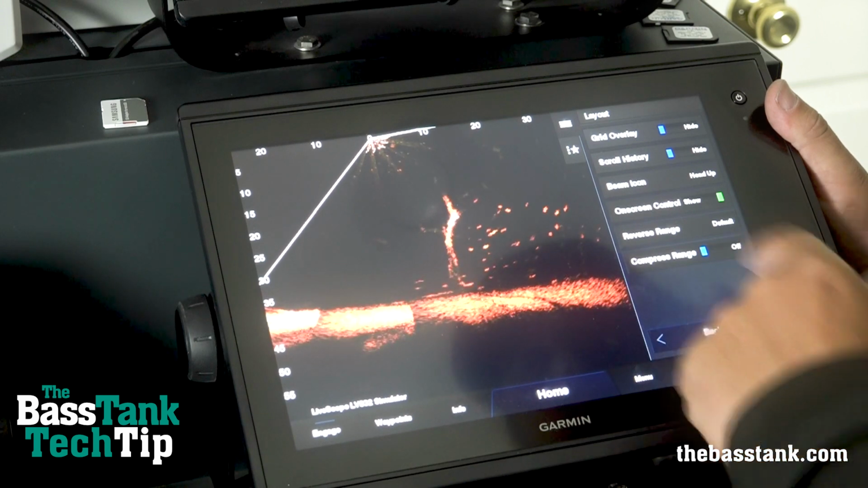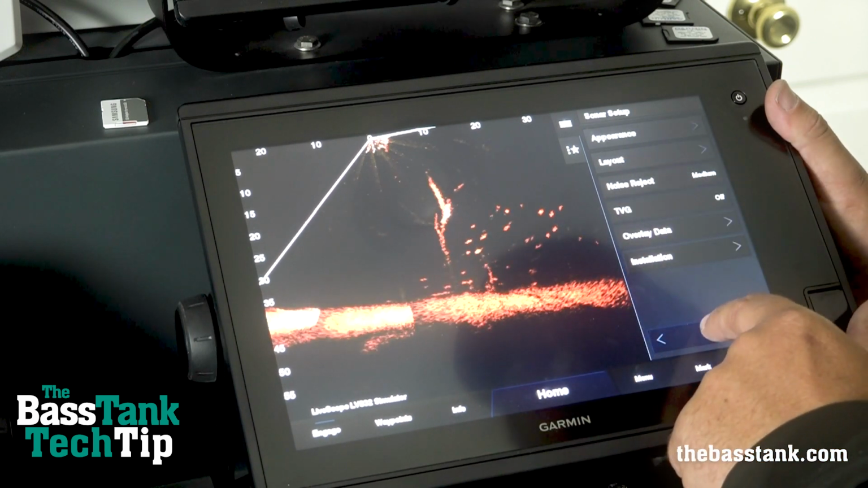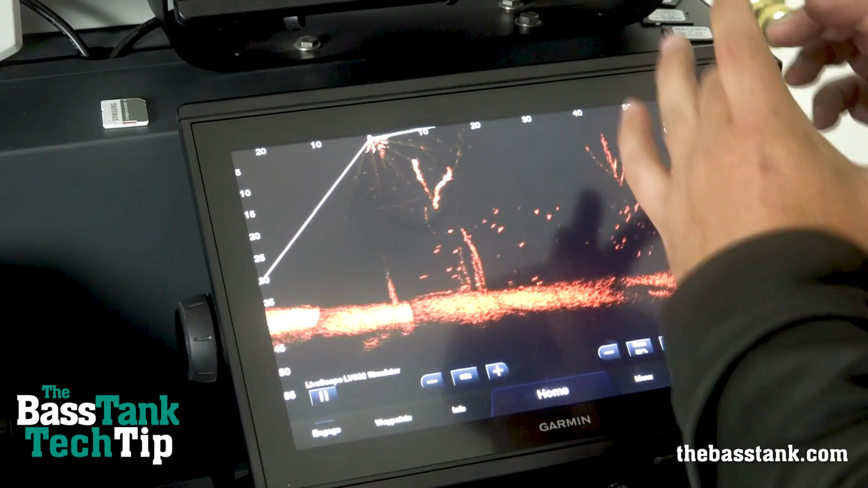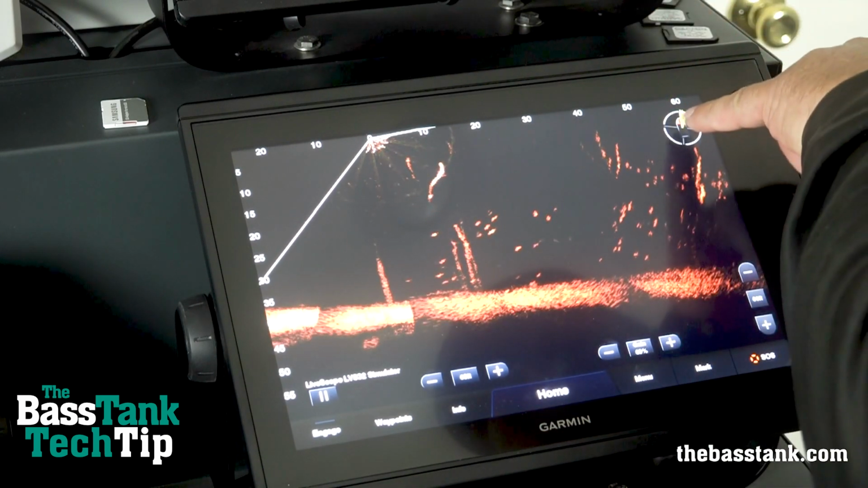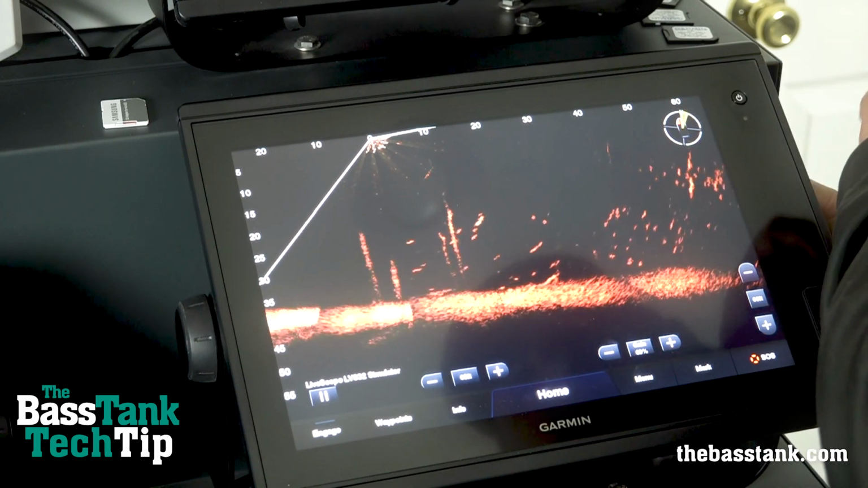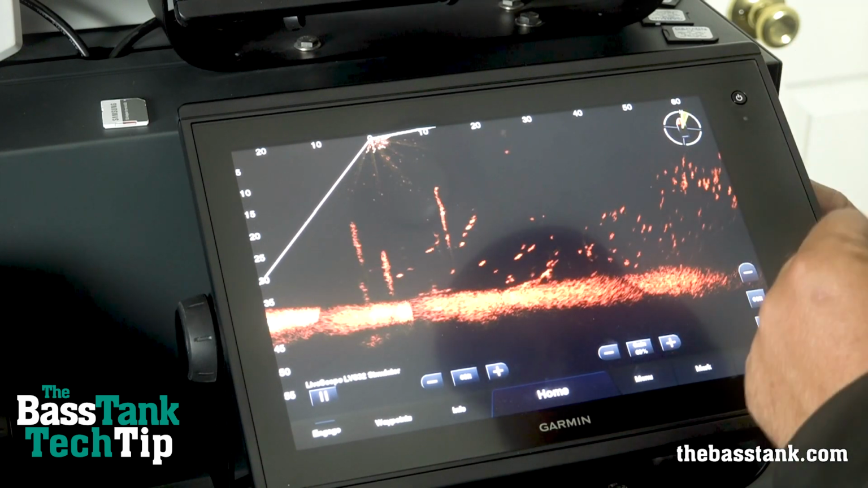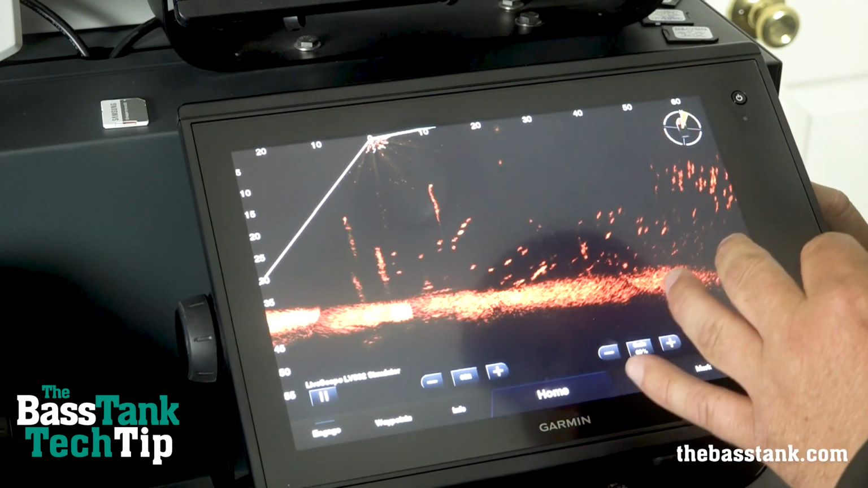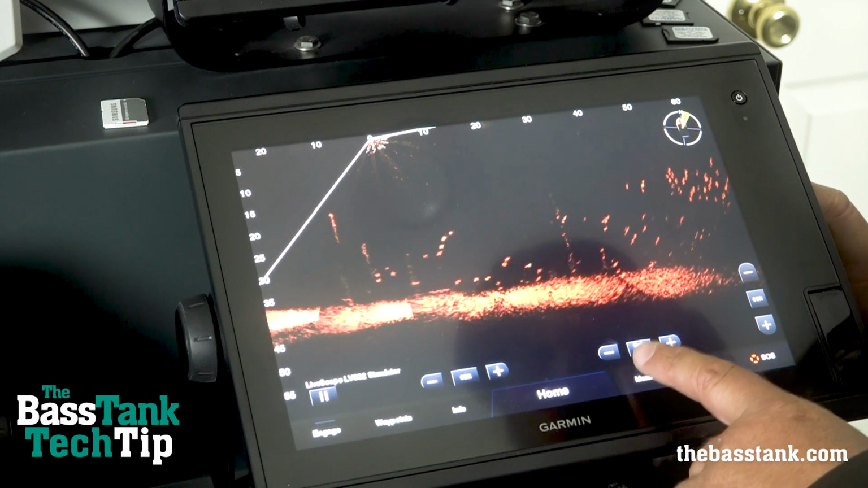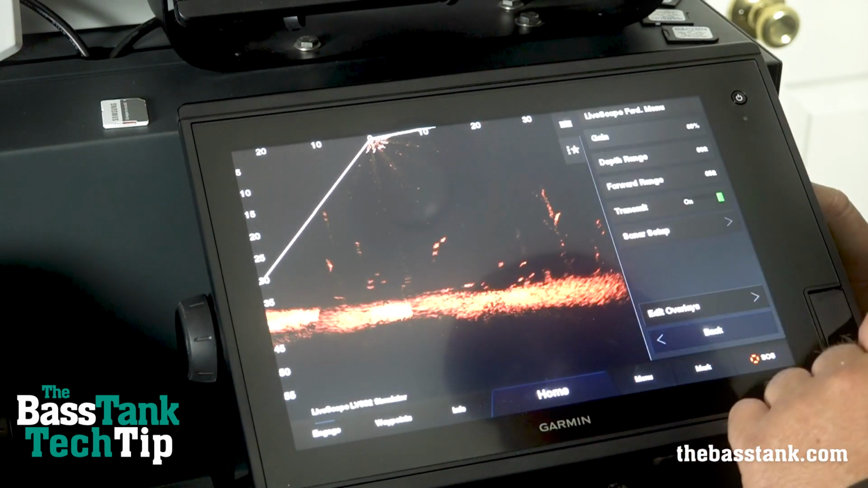So another thing you'll notice is this beam icon. In the top right-hand corner up here, you see where we used to have this, now they've given us a circle around it to better orient us. You can see on this there's actually a north indicator telling you which direction is north. If you've calibrated the compass of your Livescope, you will get this feature. If you want this feature, you can leave it on there, but there's a couple different options.